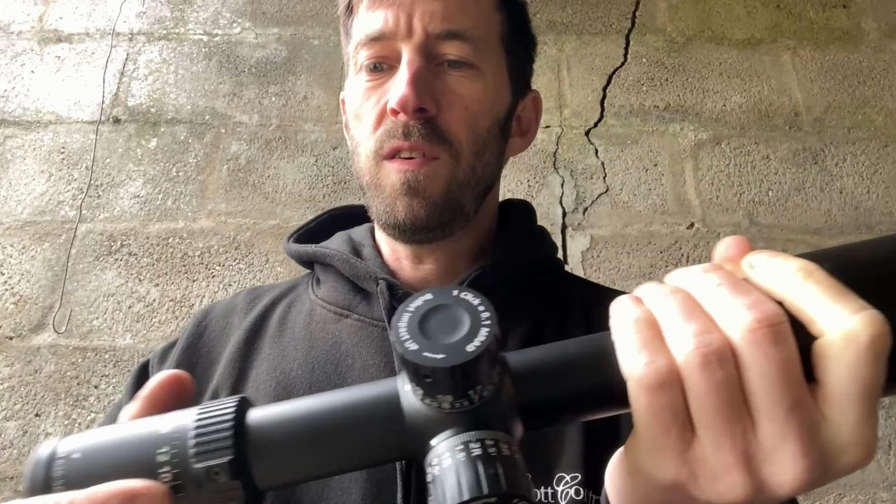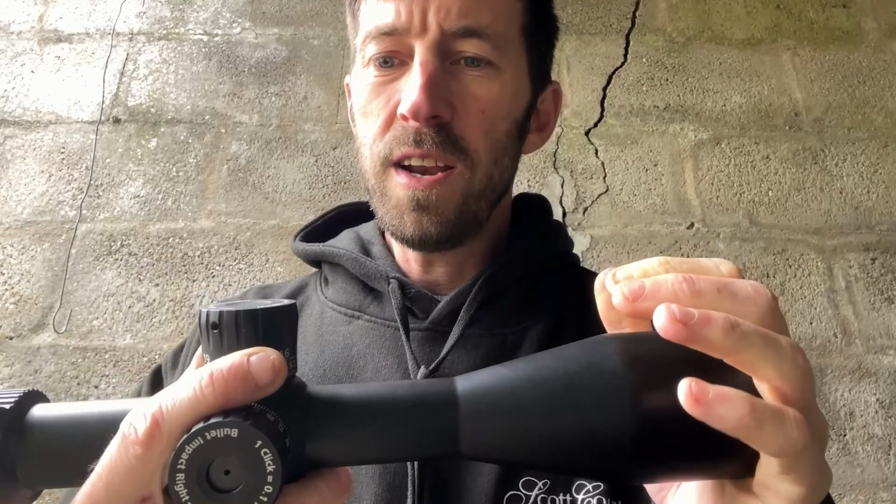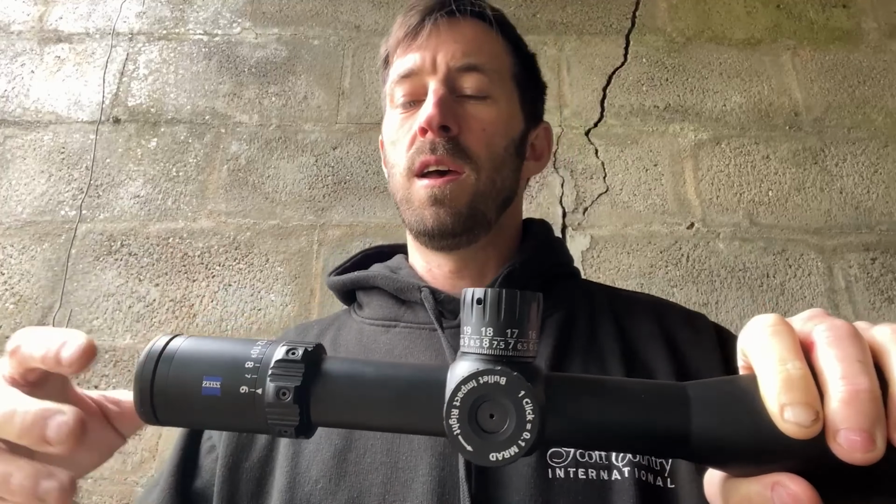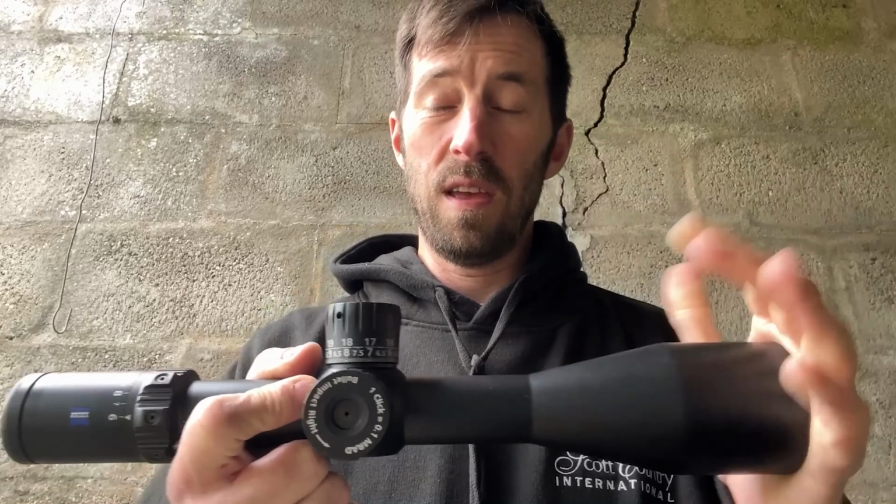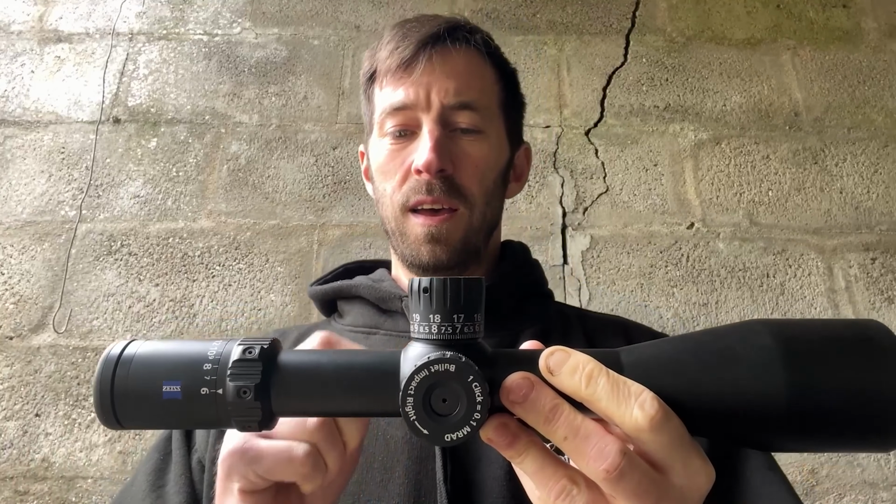Again, this version here, as I said, it's a 6-36 by 56 in milliradians. So in the MOA, you get 110 minutes of angle elevation travel, sorry, and in MRAD you get 32. Now in the other versions that's slightly more, or in the S5 that can be slightly more again, but in this model that's how much travel you get. So if you want to shoot out to 1500 yards, you can easily do that with this scope. You get absolutely loads of travel in the scope.